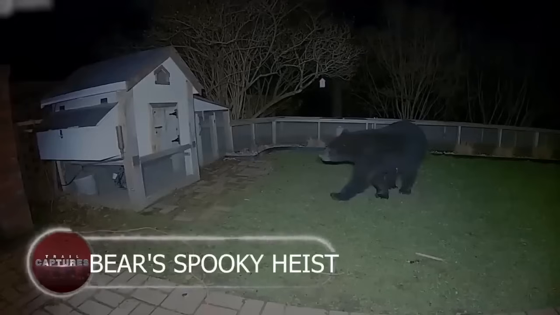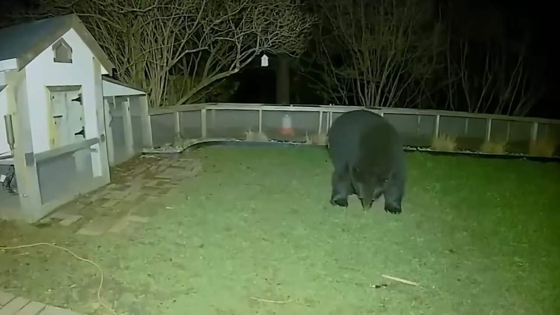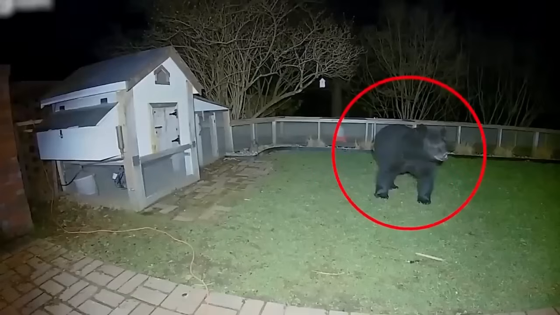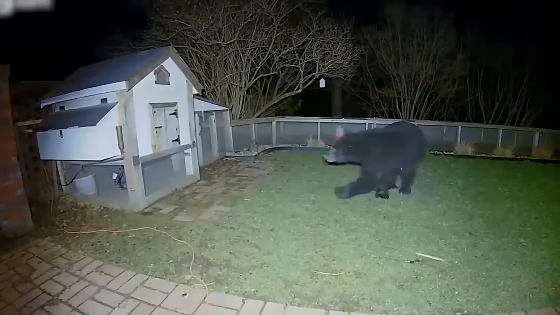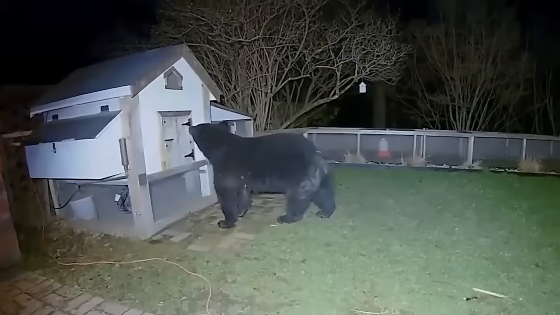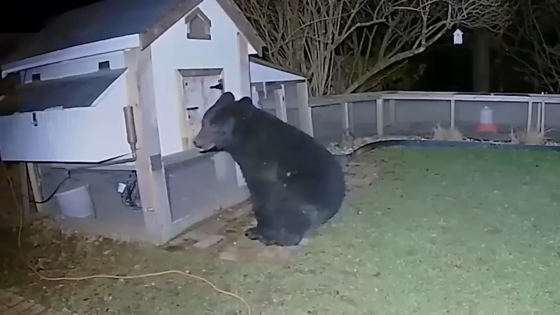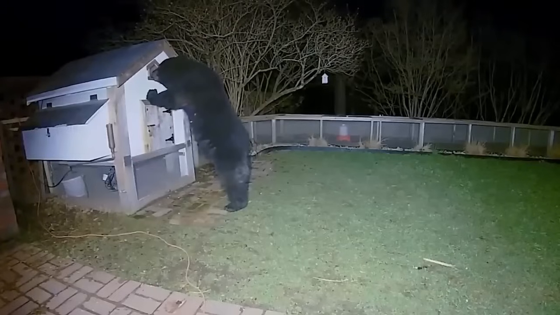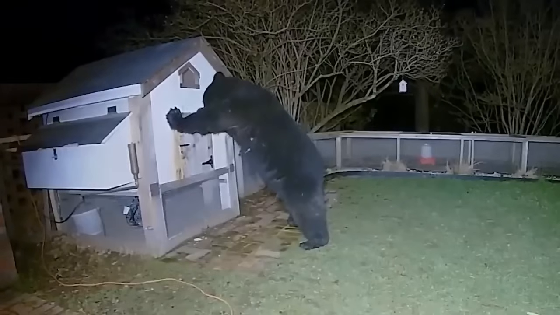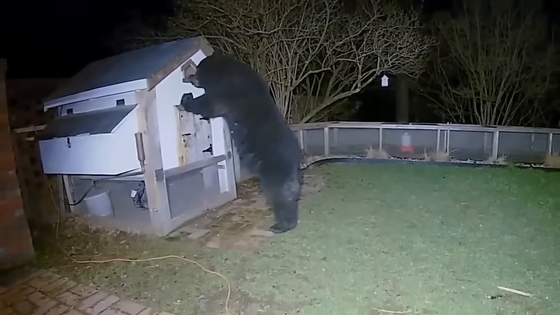Bear's spooky heist. In this next cam footage, a black bear was lurking in a homeowner's backyard, assessing the surroundings like a crafty burglar. Once he deems it safe, he embarks on a daring mission to raid the chicken coop. Sniffing around, he tries to figure out how to open the wooden coop. Standing on his hind legs, he searches for any weaknesses. Failing to open it peacefully, desperation sets in, and the bear resorts to force, clawing and biting through the wood.